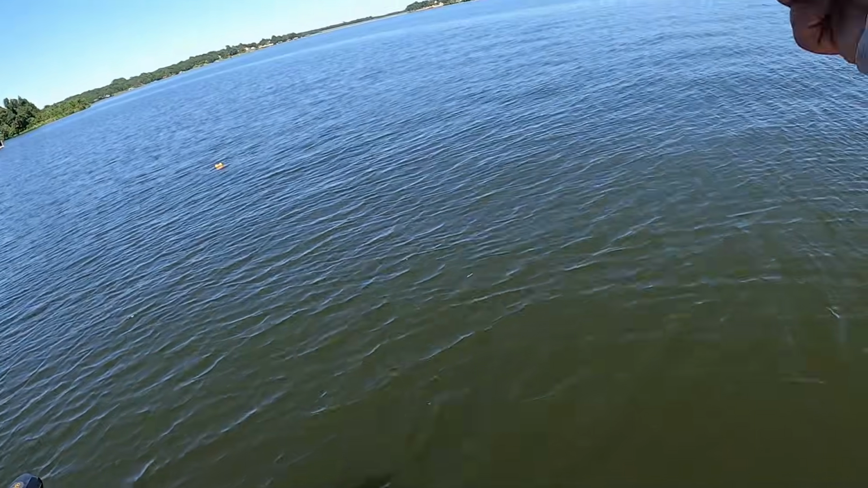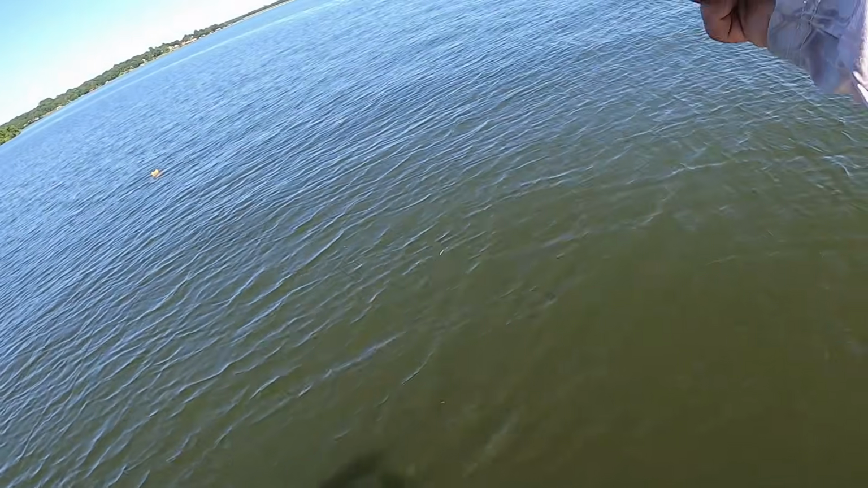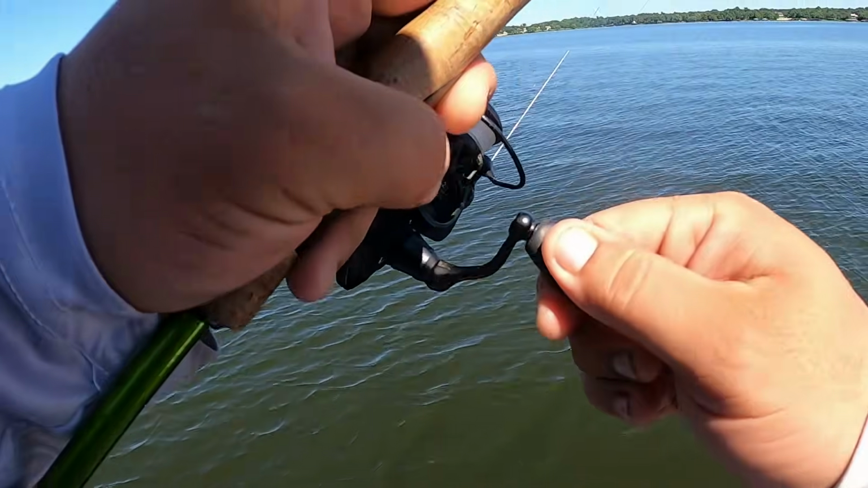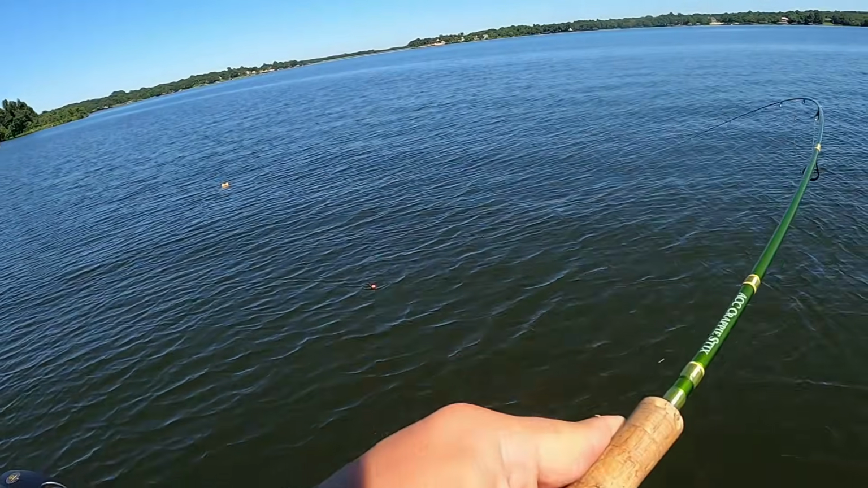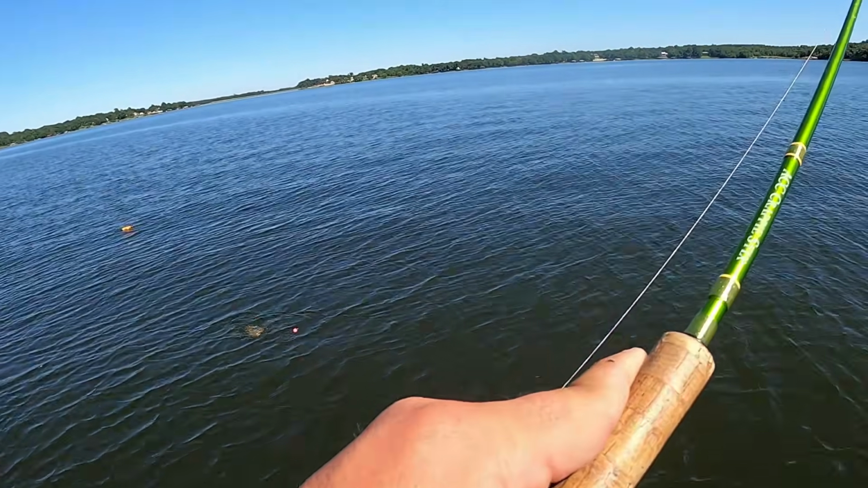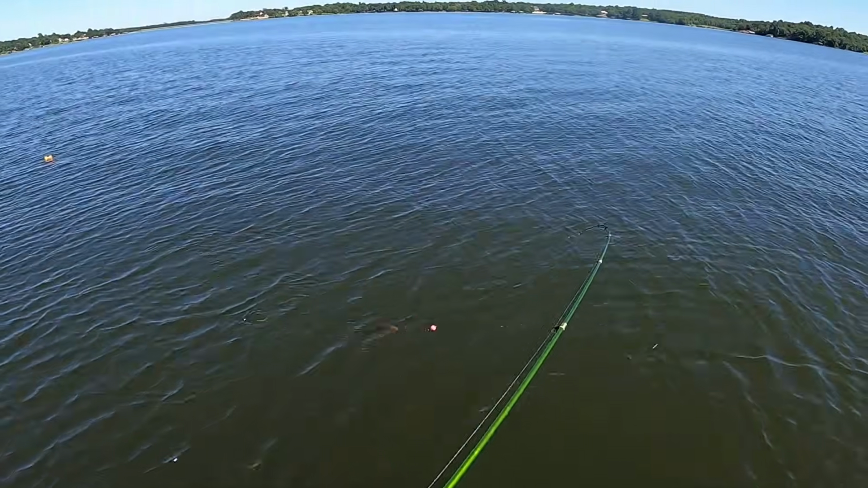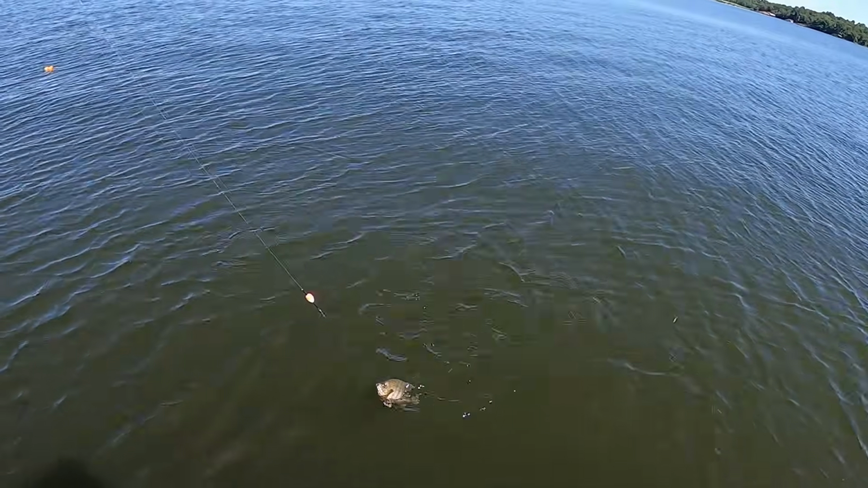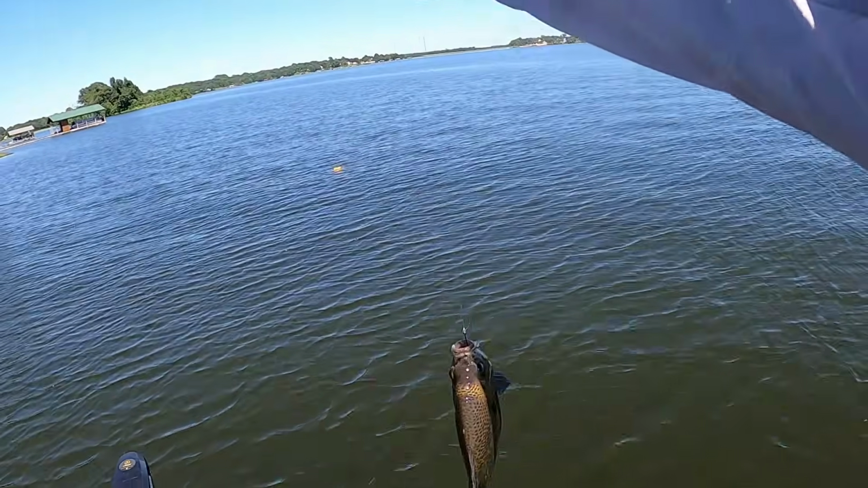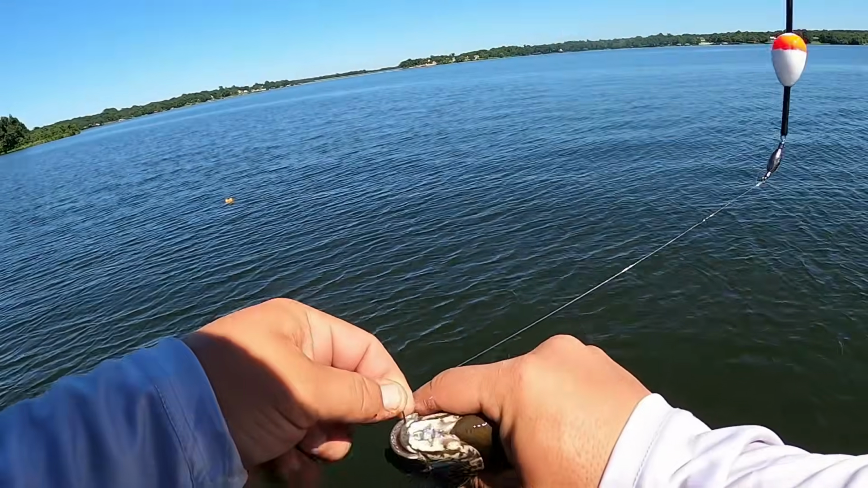Get out of the buoy, guy. You went right to the buoy. I ain't never seen nothing like it in my life. Did he get out? Hey, he got out. Nice. That was way back there. Oh, this is a tank. Another big one. Look at that, guys. Look at that. Gosh, dog.